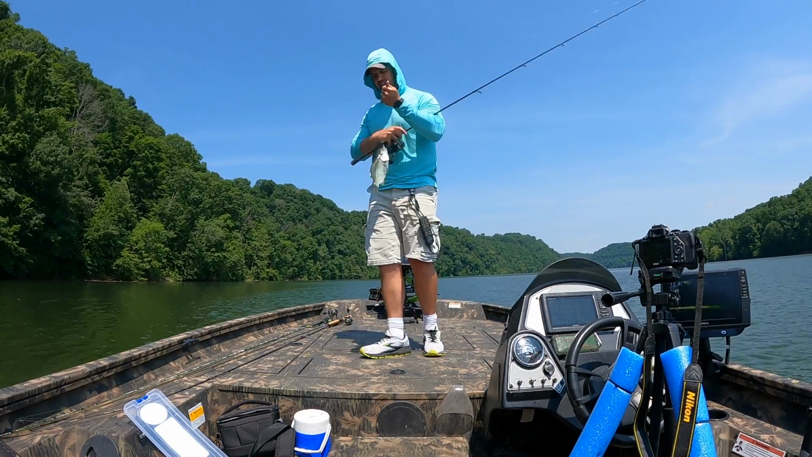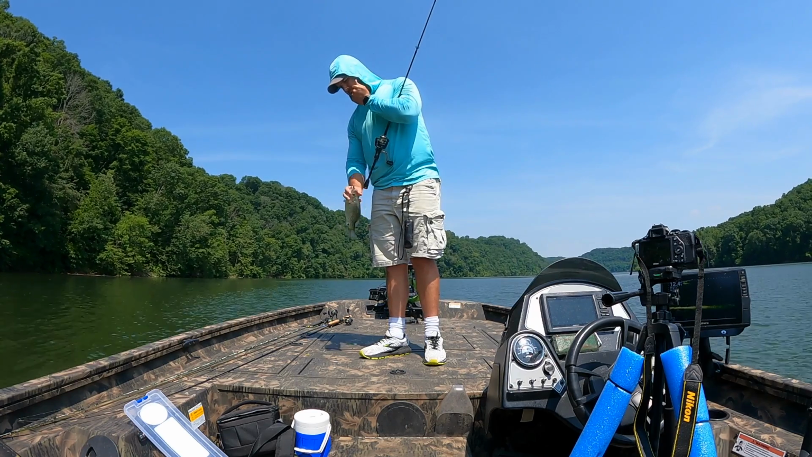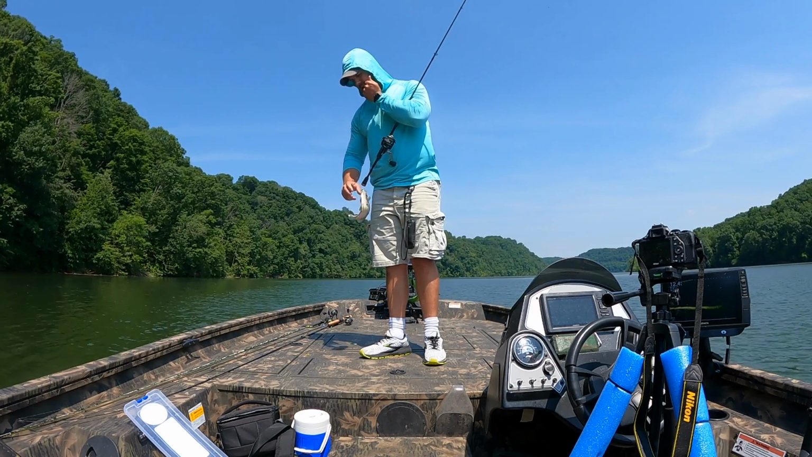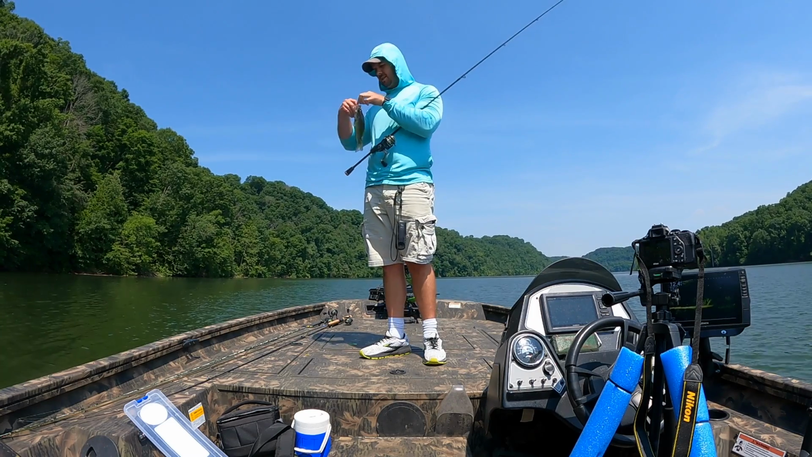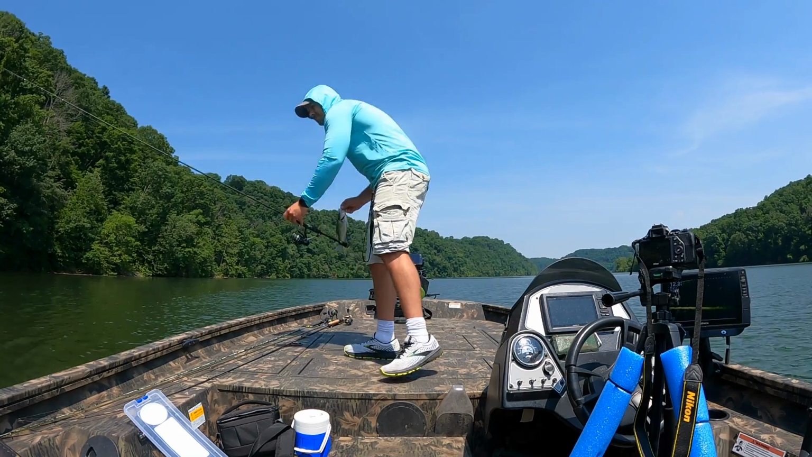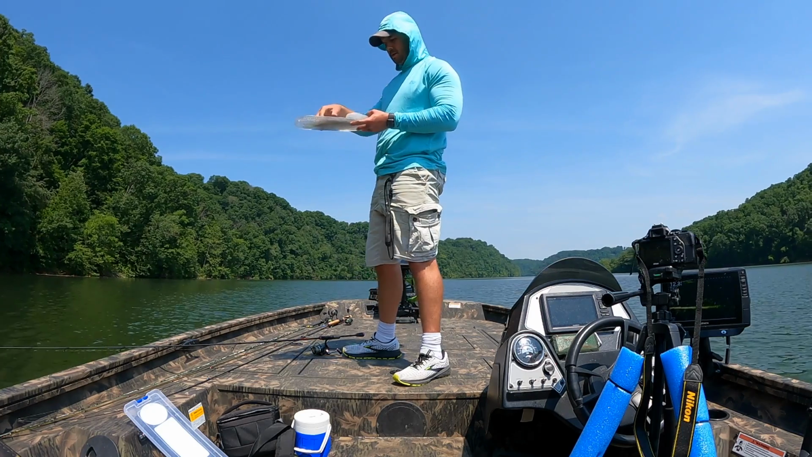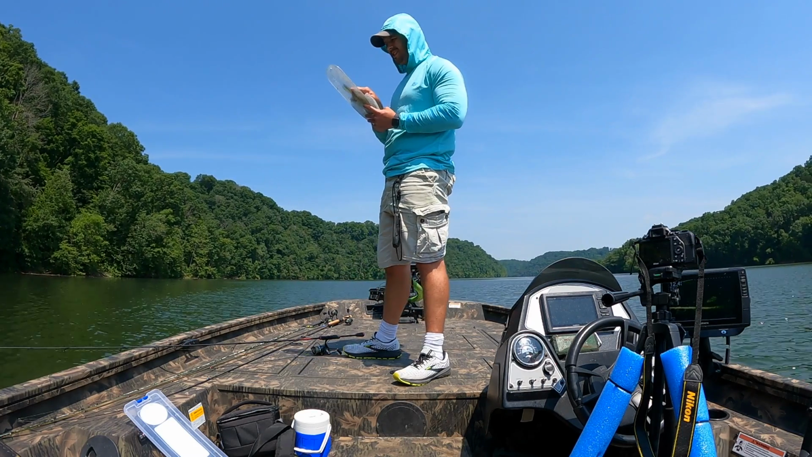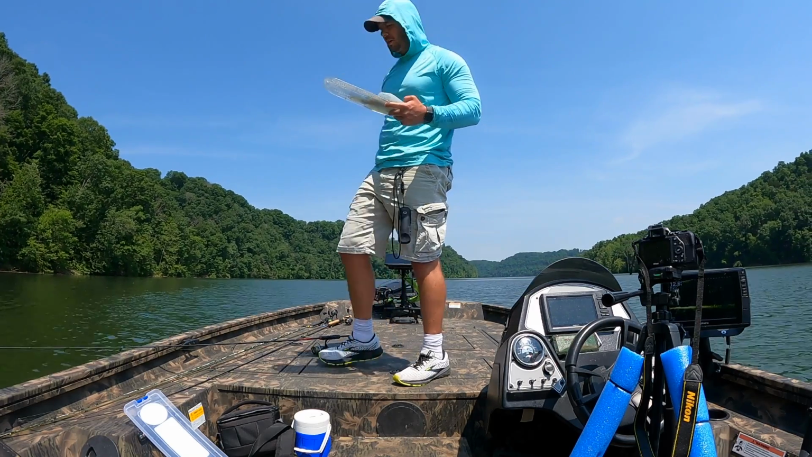Look at that. Just look at it. And that one would keep. And that's a good crappie, and that's one of the smaller ones we've caught.